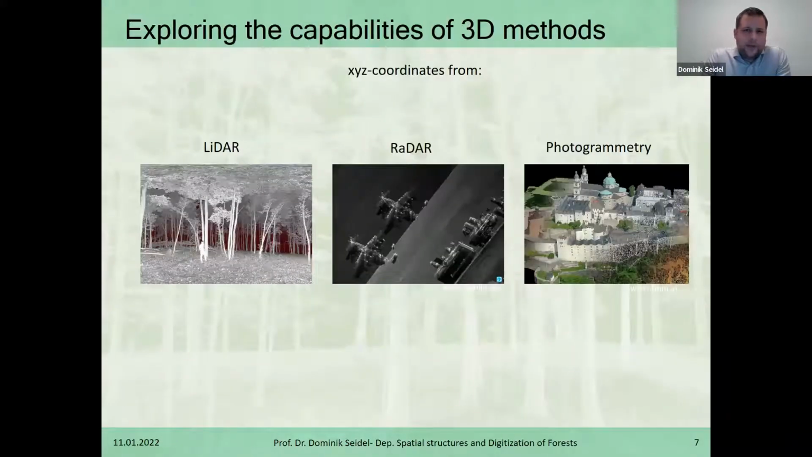And to get that, we explored the capabilities, or the options, that are out there right now to get that information from 3D methods that actually provide us X, Y, and Z coordinates. Many of you might know the LiDAR technology, light detection and ranging, the radar technology, or photogrammetry, all of those providing X, Y, Z coordinates.